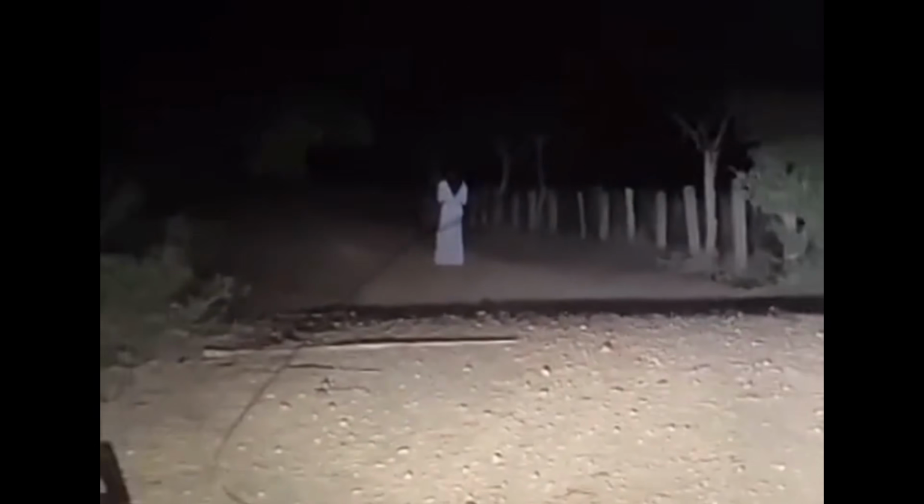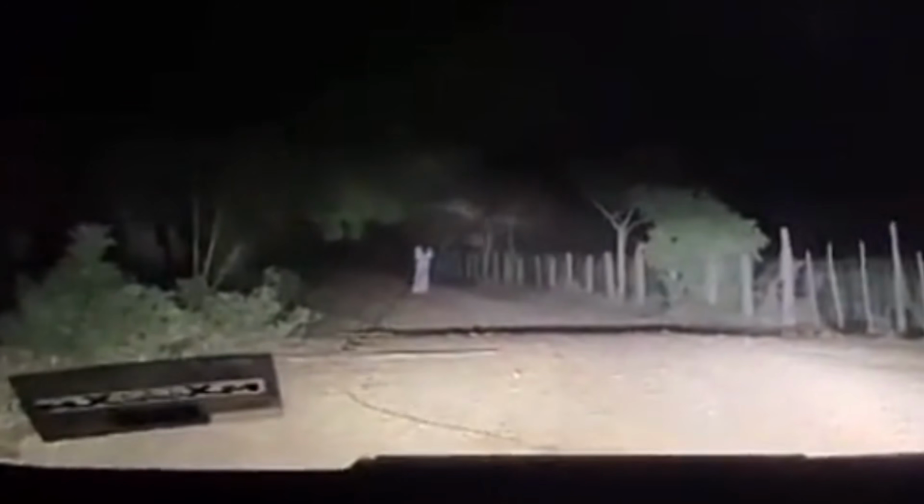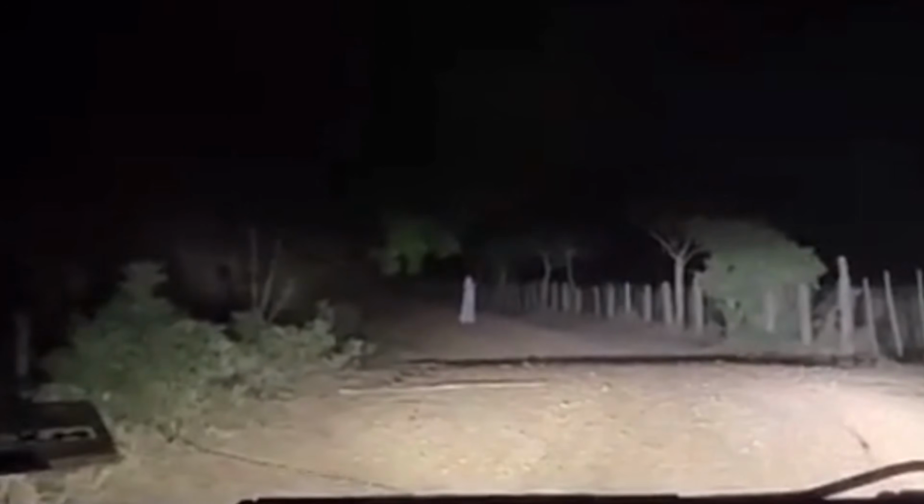The encounter goes on for 4.5 minutes straight. This robed woman continues walking down the road slowly until eventually she wanders back into the forest.